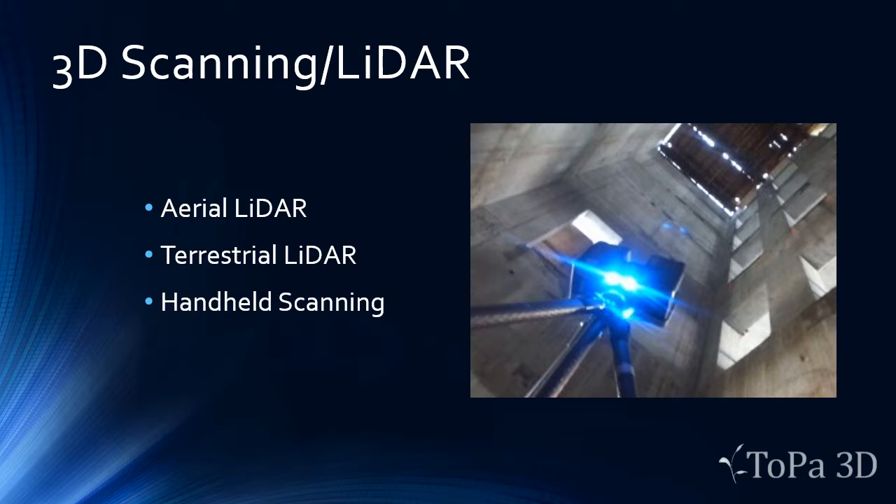So if I scan from a drone and then scan from a tripod with a more accurate scanner, and then scan again from a handheld scanner, like to do an artifact or a sculpture on a building, we can integrate all of those data sets into one large contiguous data set. So you can have a large, very accurate 3D point cloud model that shows it from a large macro scale all the way down to a micro scale, all in one visualization.